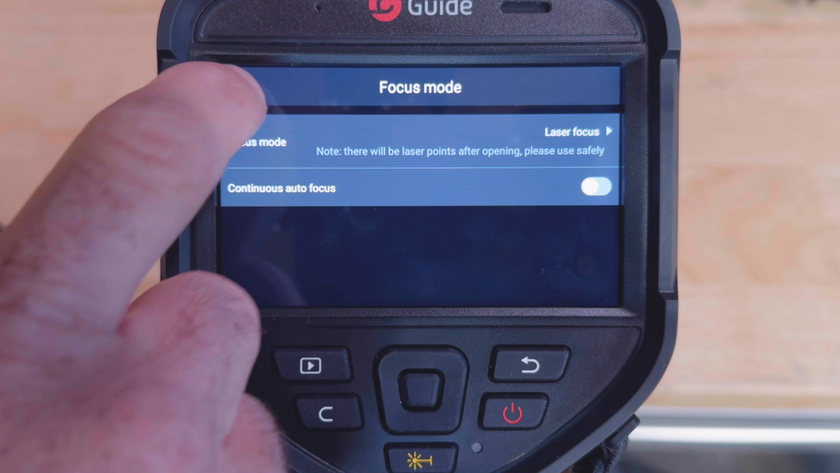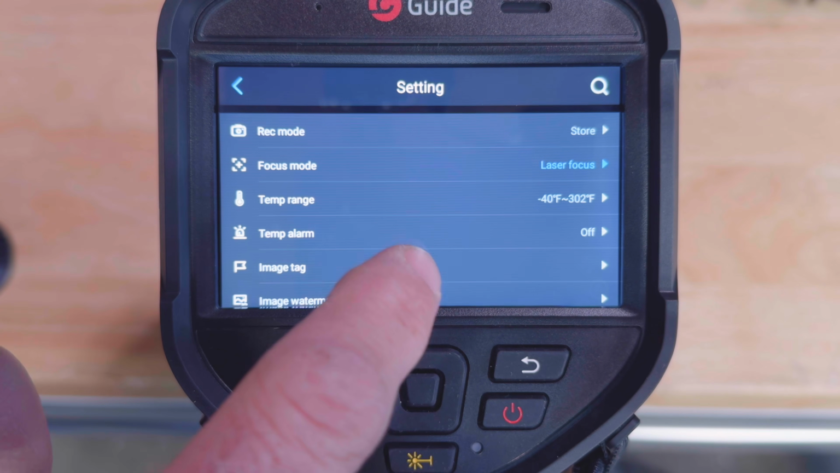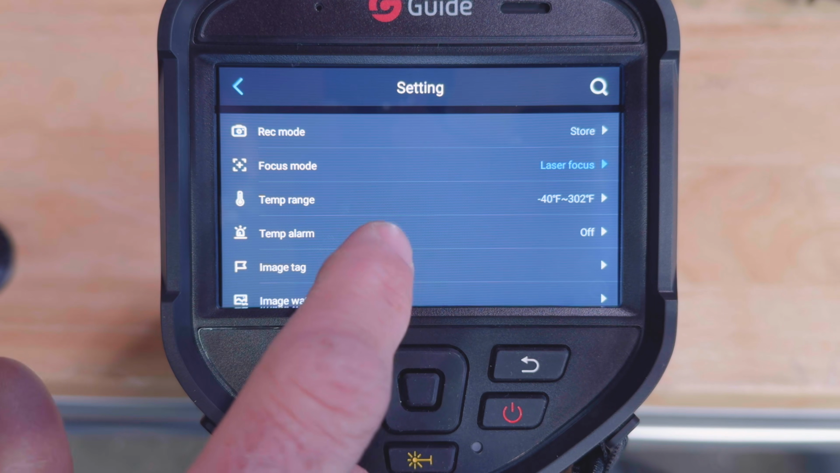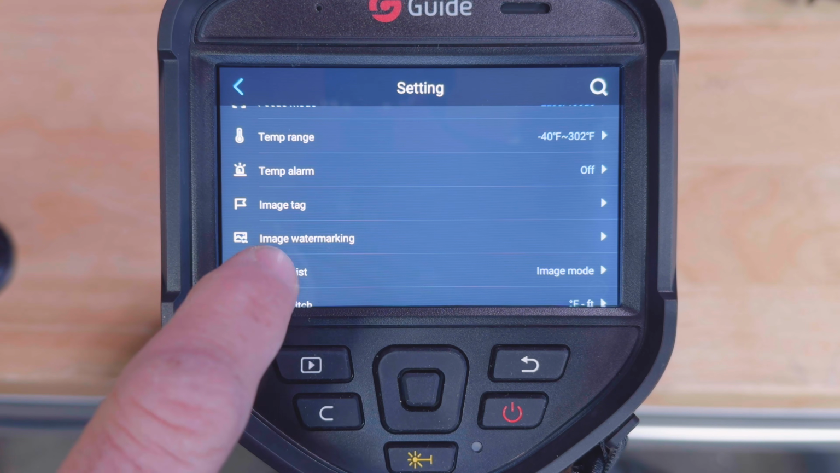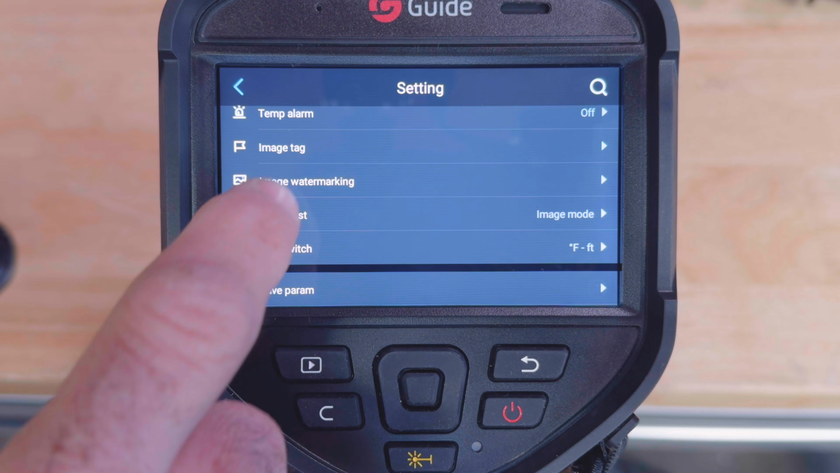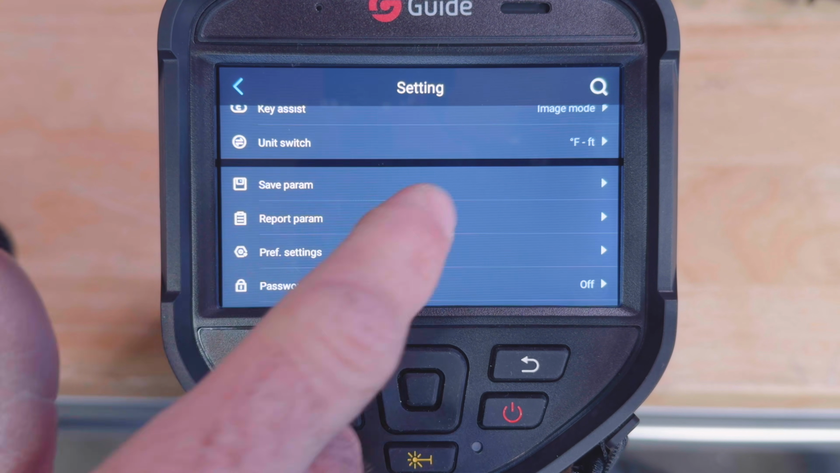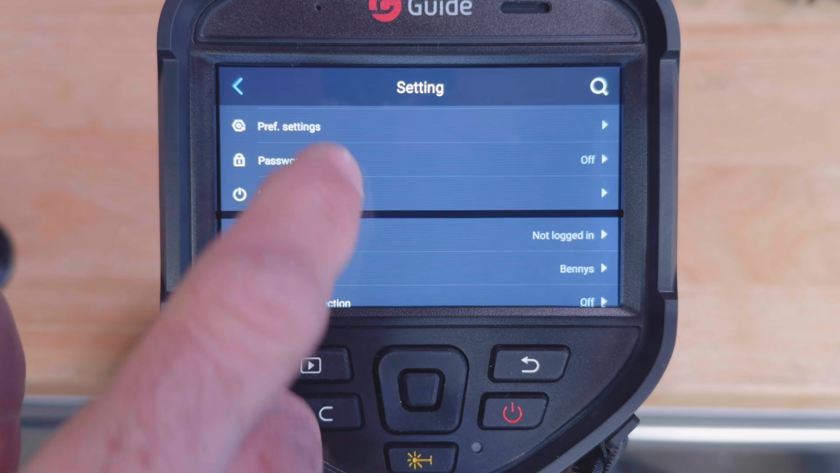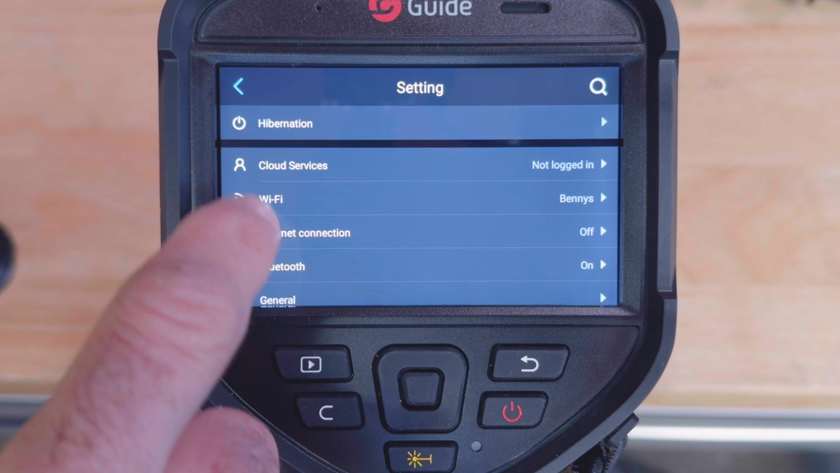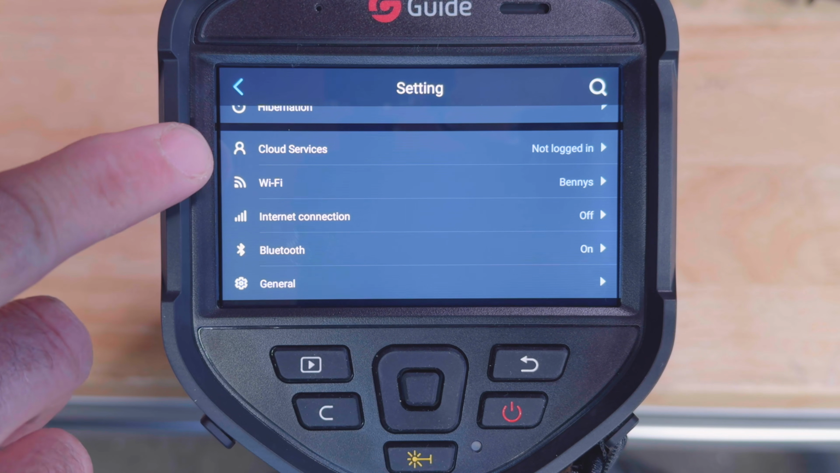So I hit the screen on my target or I press the trigger and it sends the laser out and you can see what you're pointed at. You got a temperature range, temperature alarm, image tag, watermark, units, save parameters, report, password lock, cloud services, which is available.